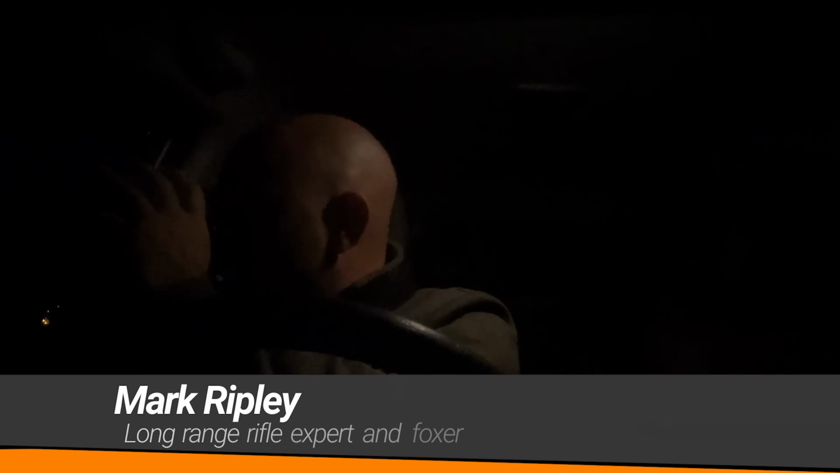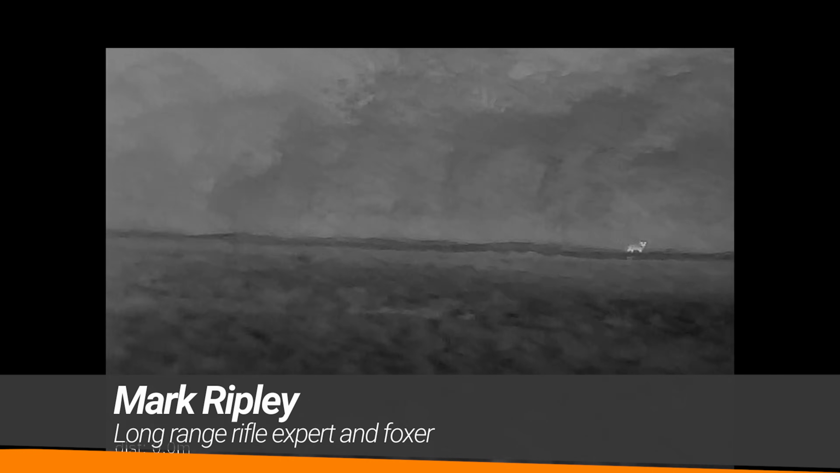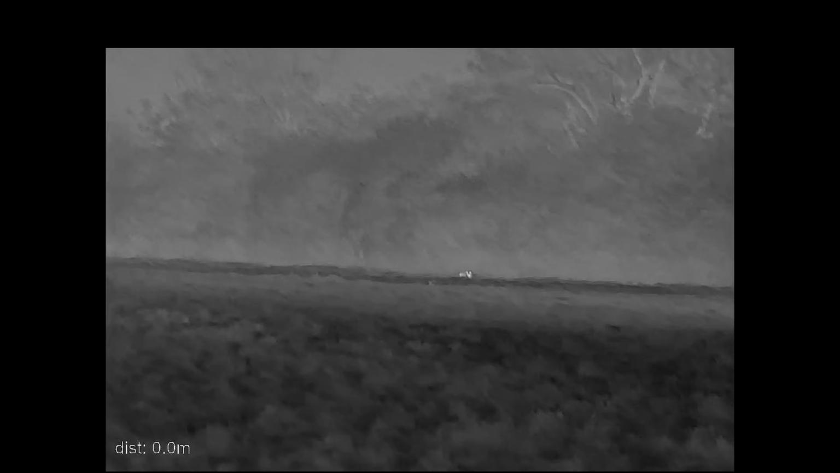So I'm out foxing this evening before the lambing gets started. And here we go, look, first field, and we've got a fox out just to the side of the driveway here. I can't shoot this one because we've got houses behind, so I'm going to have to leave this one for another night.